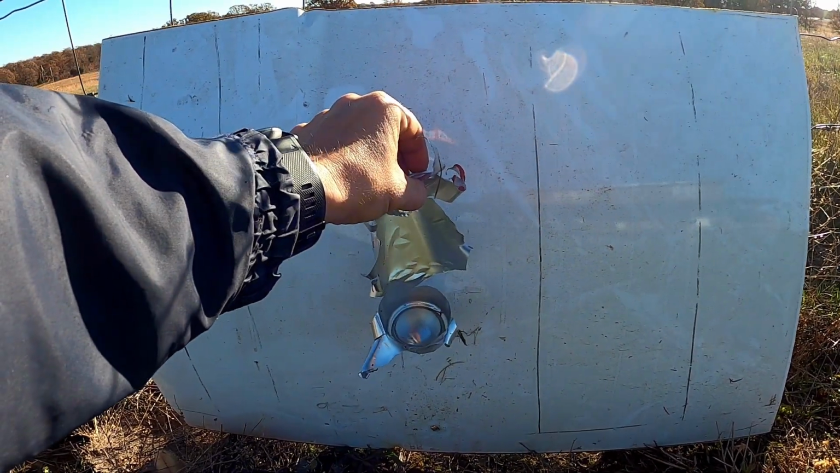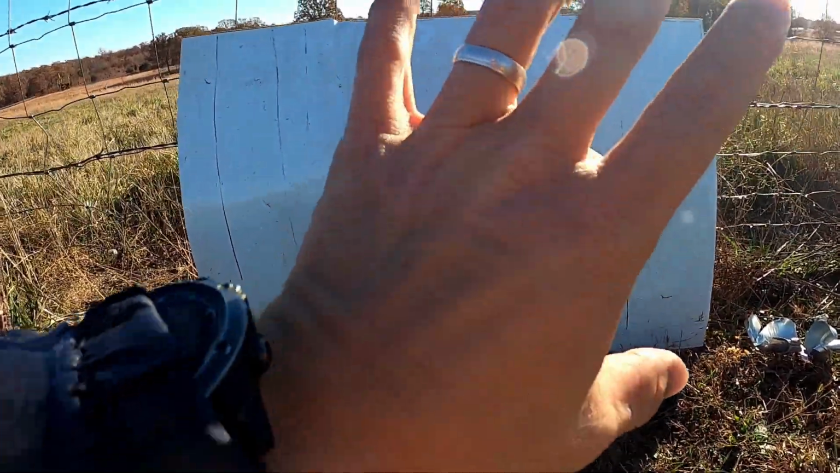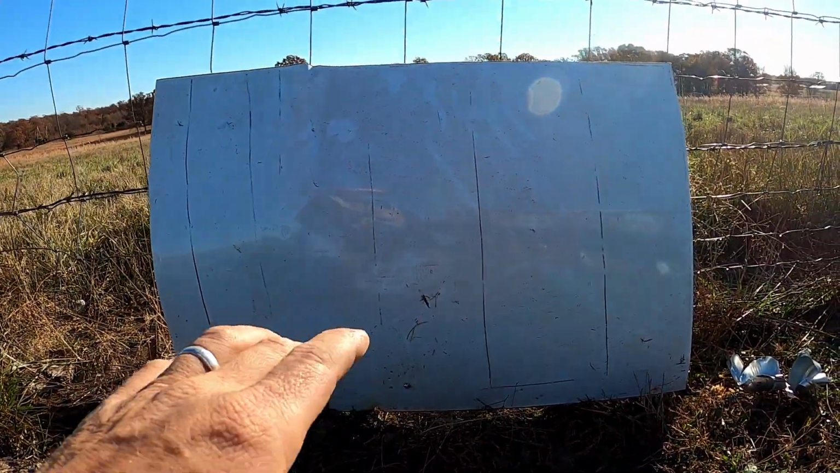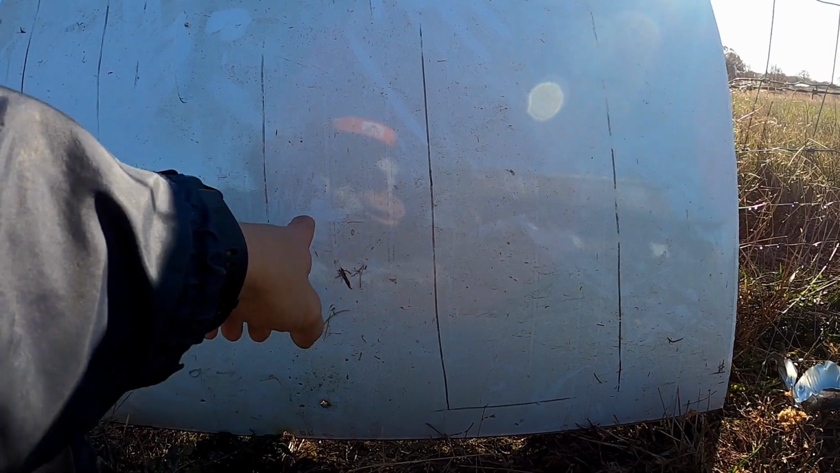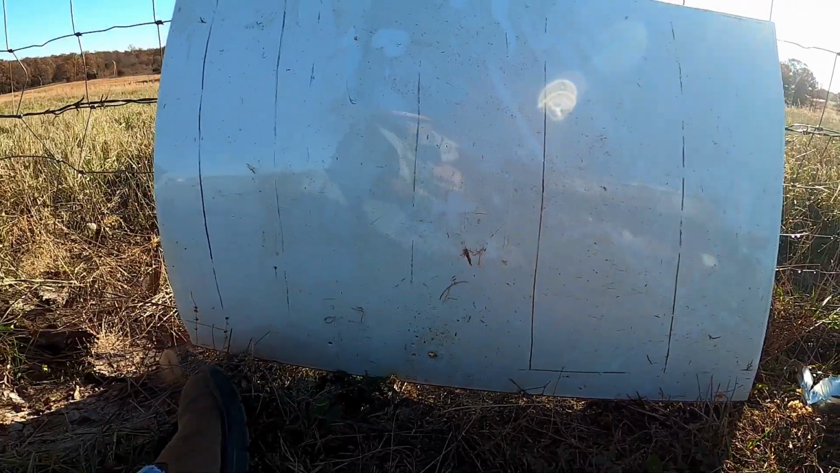One, I don't know how far off the zero is from my line of sight. So the concept with this board is that I aim for my mark, and I marked this so I knew where I was going to try to hang that, and then hung my can so it hung right there where that cross is. Went back, shot, seen where it hit.